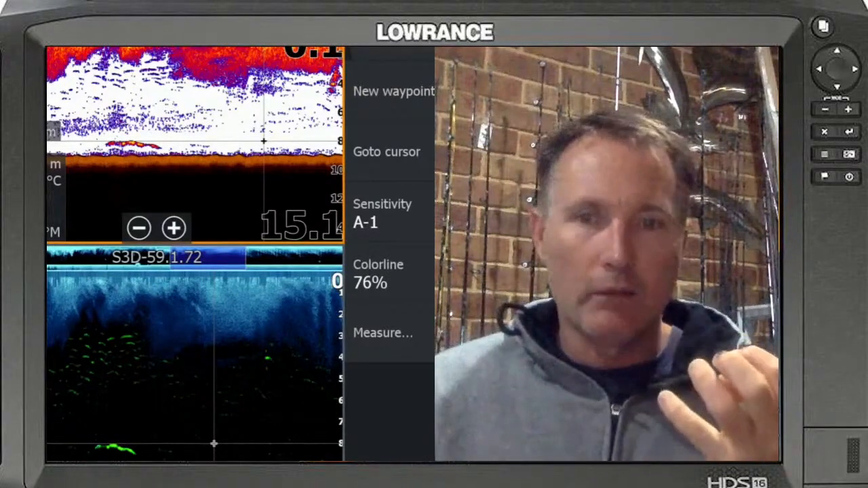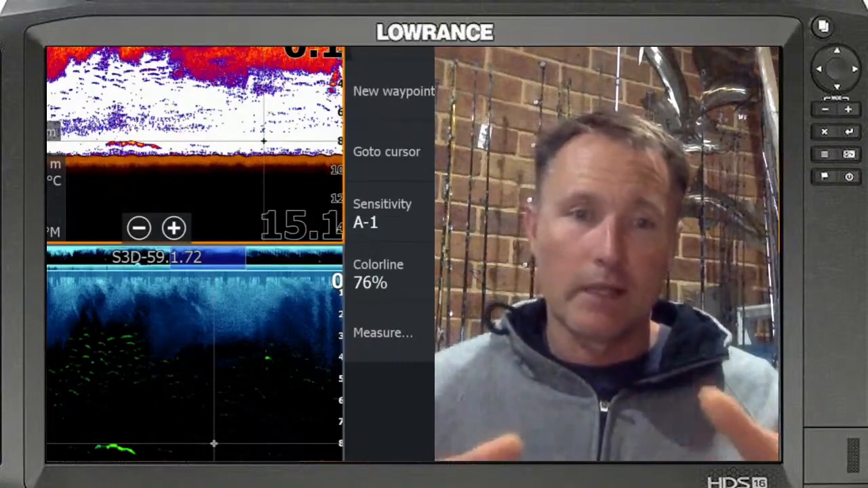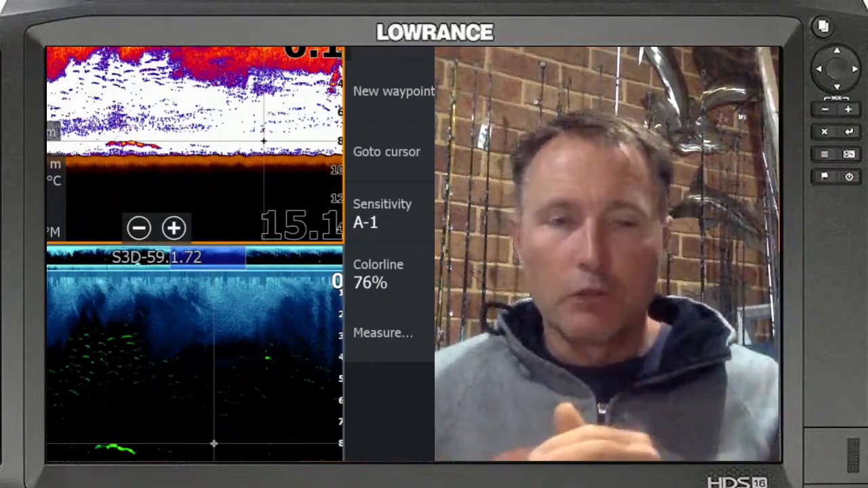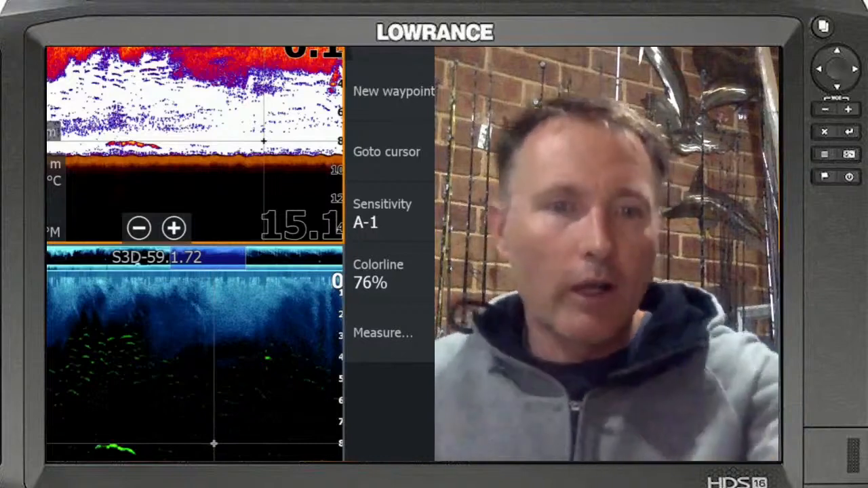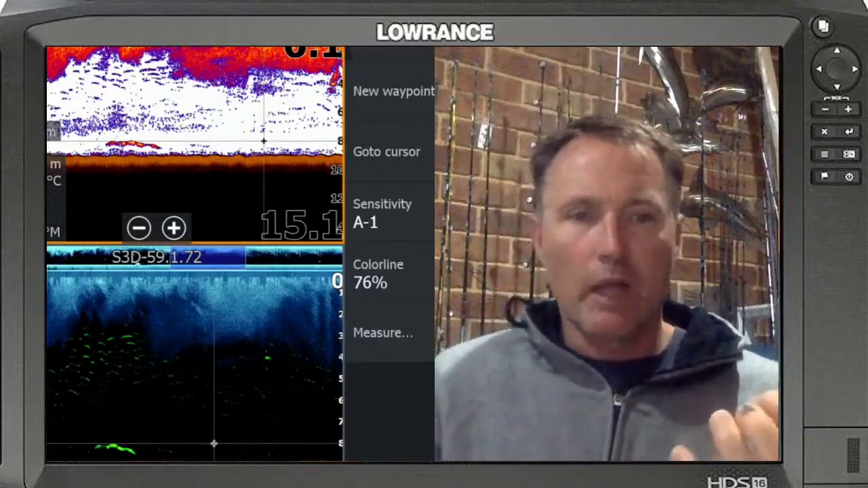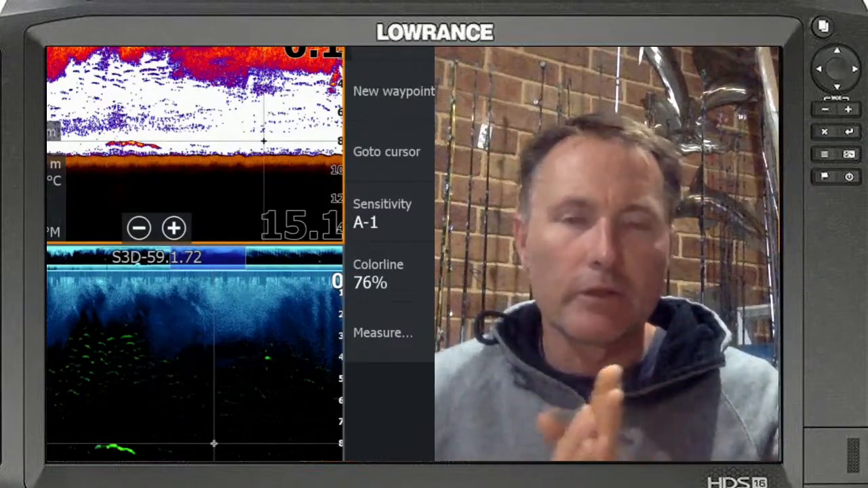I think it stands out in bright sunny days. Look, the Lowrance have got those fantastic screens where you can see them with your polarised sunnies on anyway. But quite often I do like white. I don't mind that bright green, as long as it's a big contrast between the background. I think that makes a big difference.